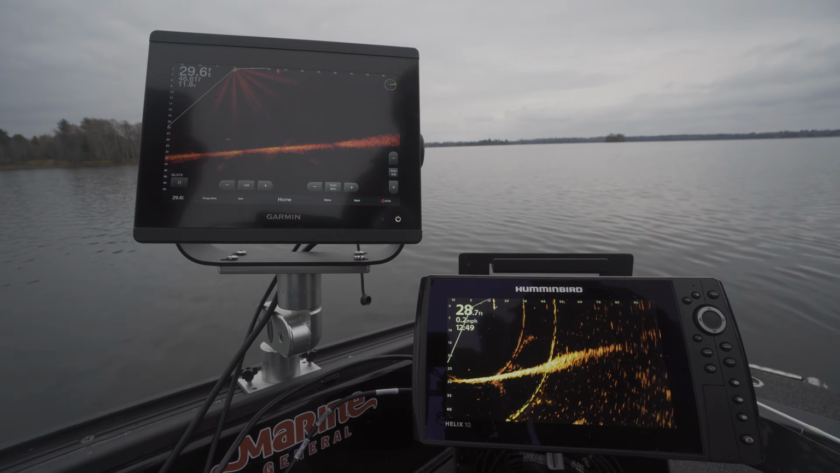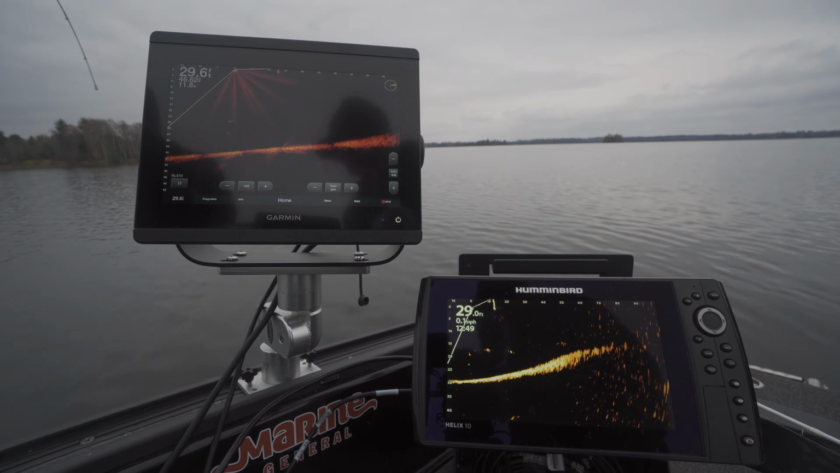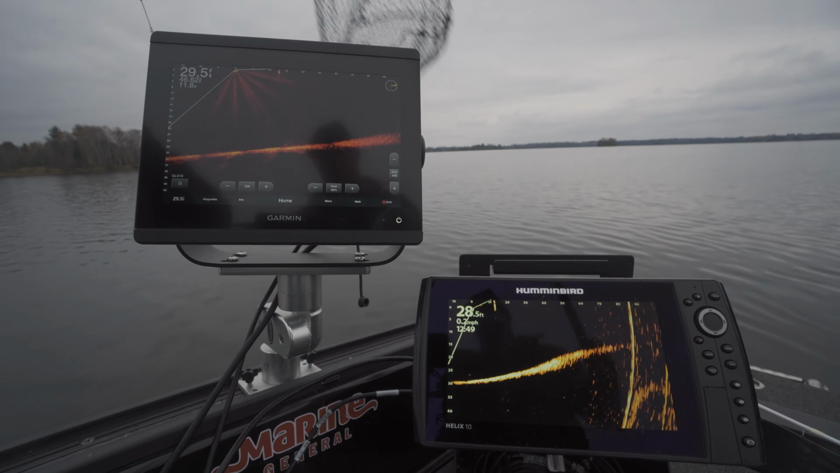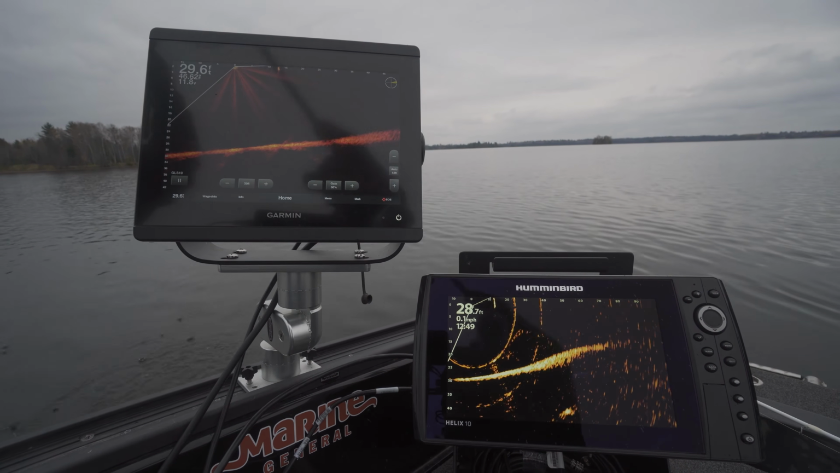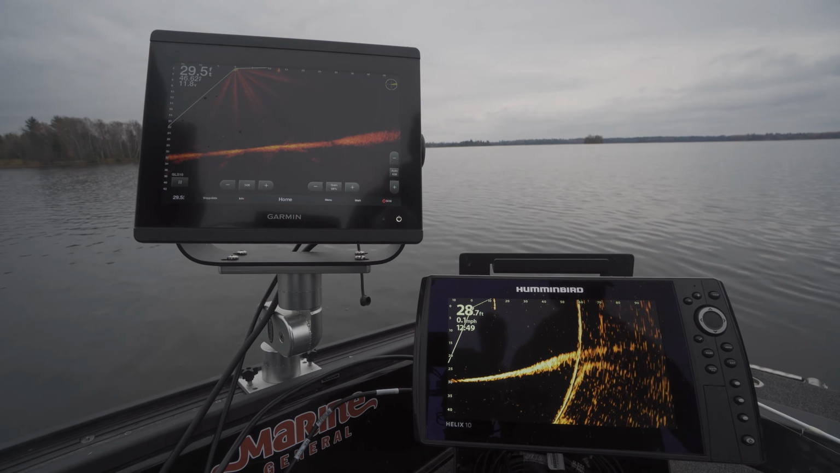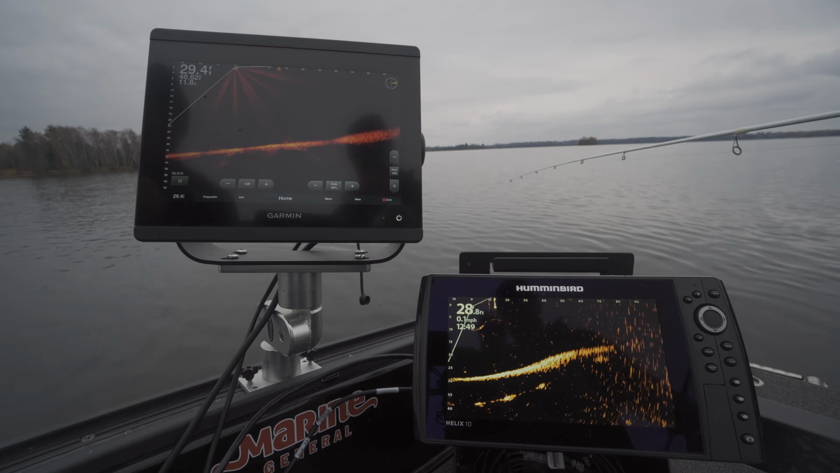Oh, I got a fish. Oh, it looks like we got a good fish here. I don't know what it is. Watch him come up and eat it. It's a little guy. Oh, it's a little walleye. So just a little guy there. Yep, just a little guy.